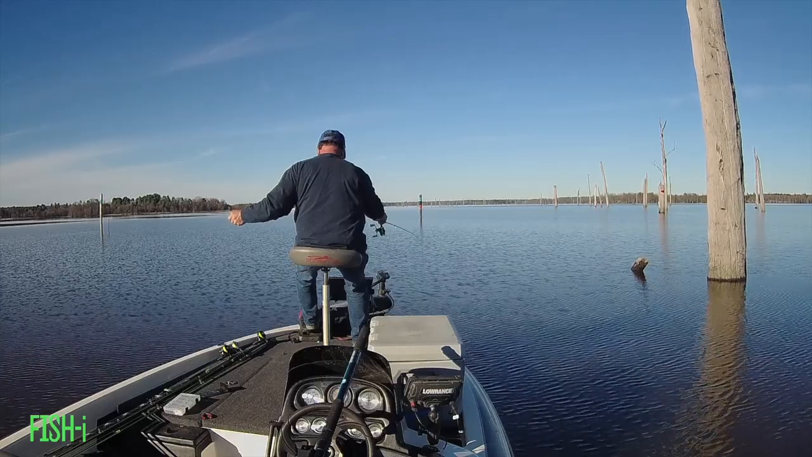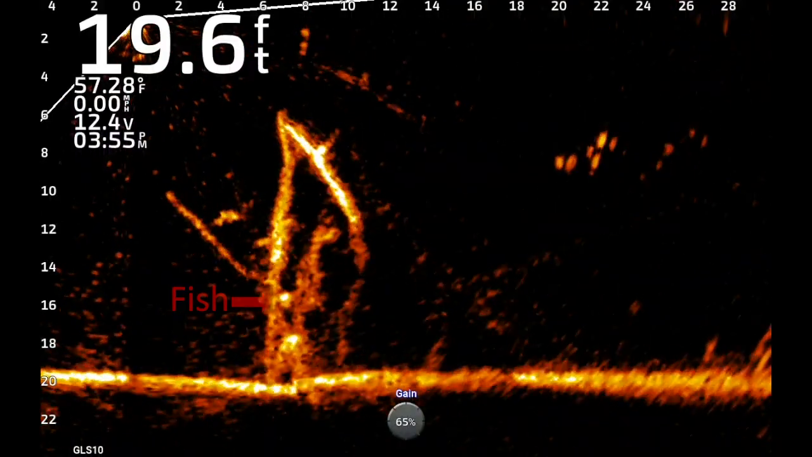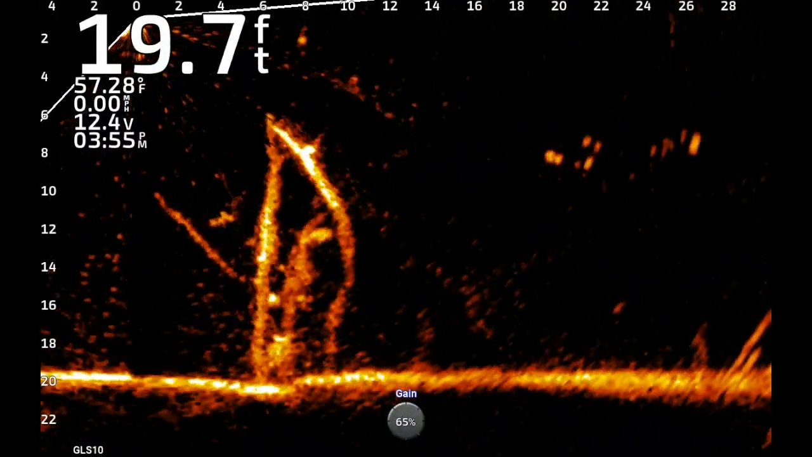As fun as this is, I know I need to start heading home. I've caught plenty, and I'm just going to catch one more and then quit on a good note.